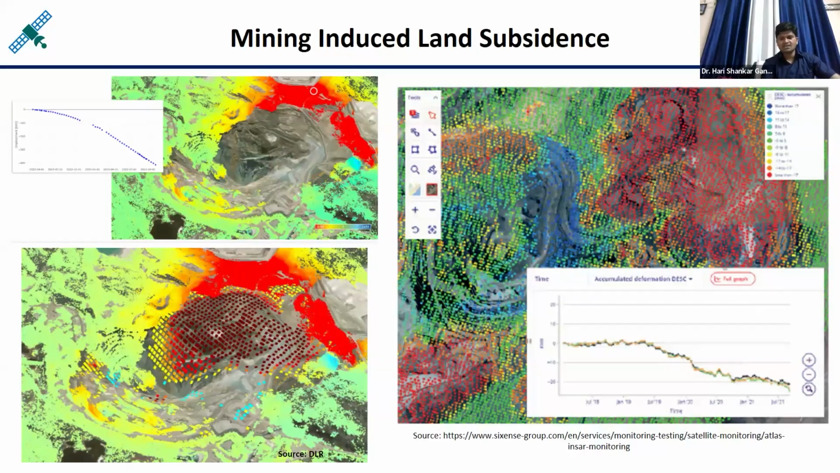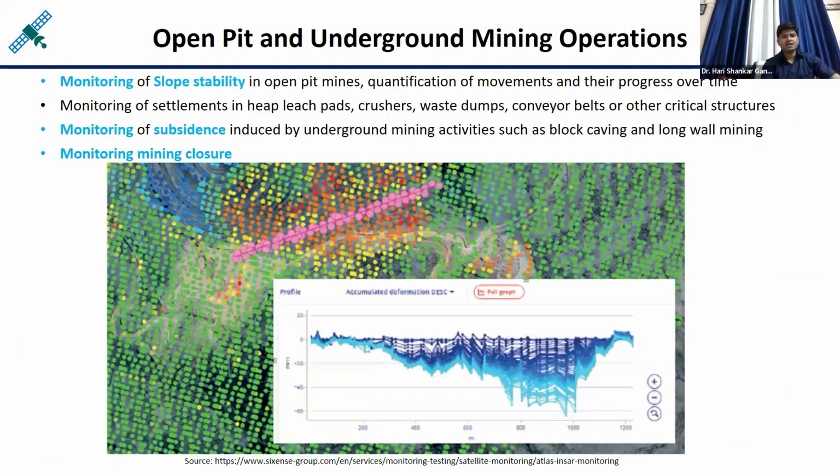This is another example of the land subsidence in the mining areas. And this is open pit and underground mining operations. Suppose this particular area is giving red patches, it means this is highly affected. If it is underground mining activity and you draw one profile from here to here, you can observe the pattern: over this area huge mining activity is happening, over this area less, here huge, here moderate. So the level of mining activities you can monitor with the help of the interferometry.